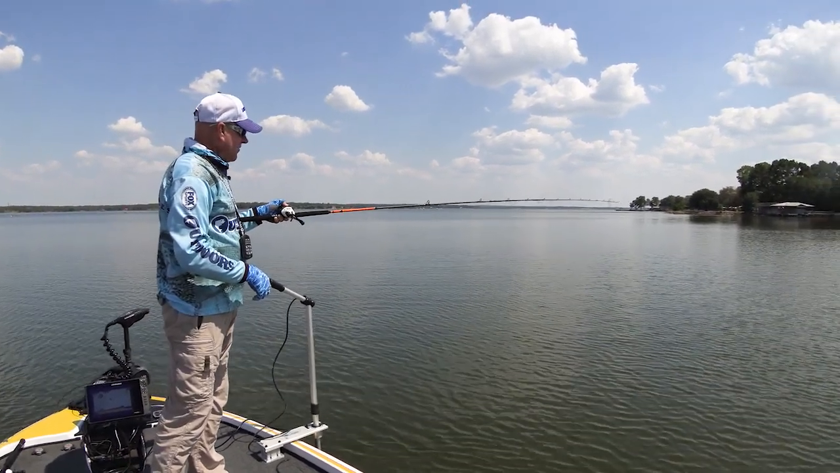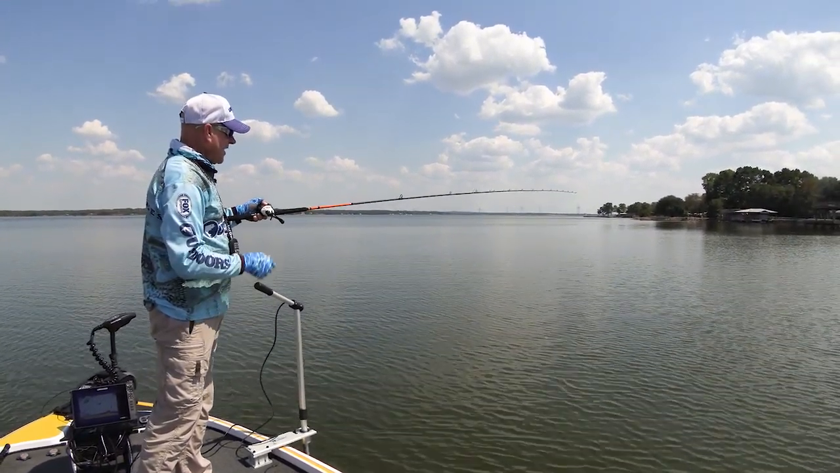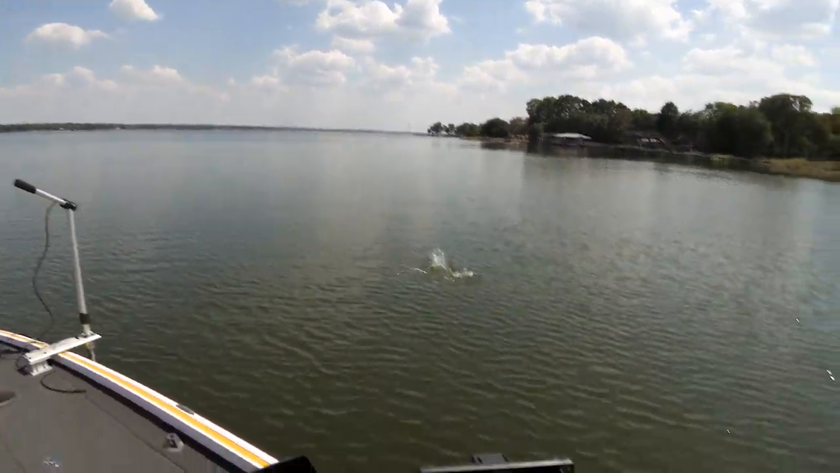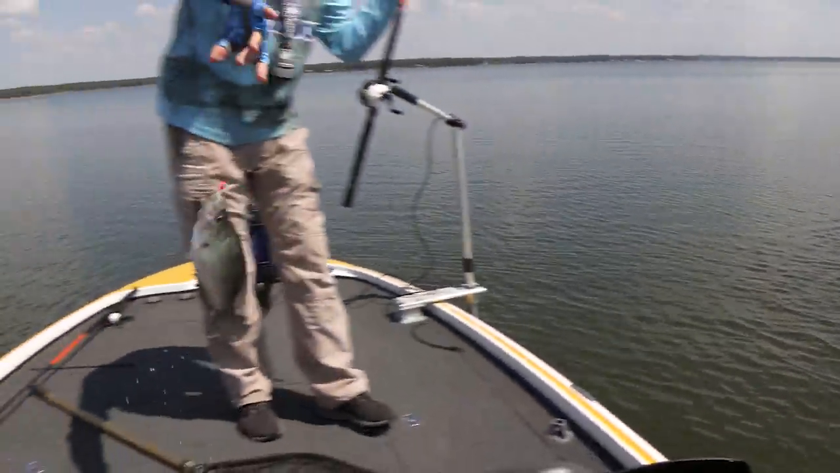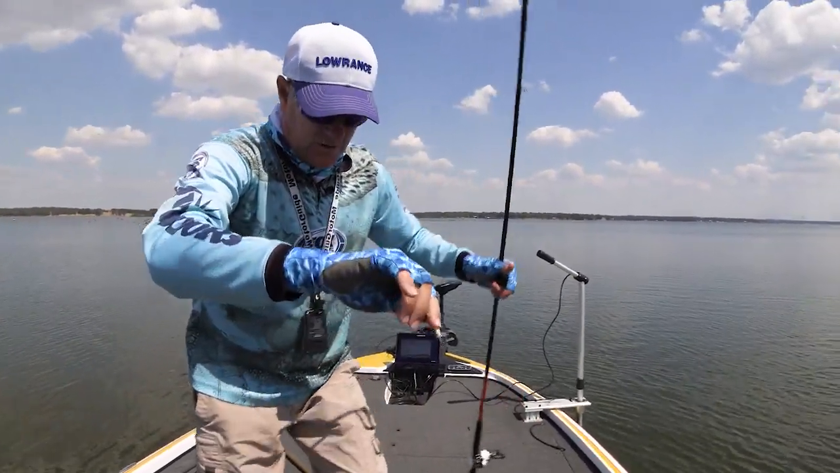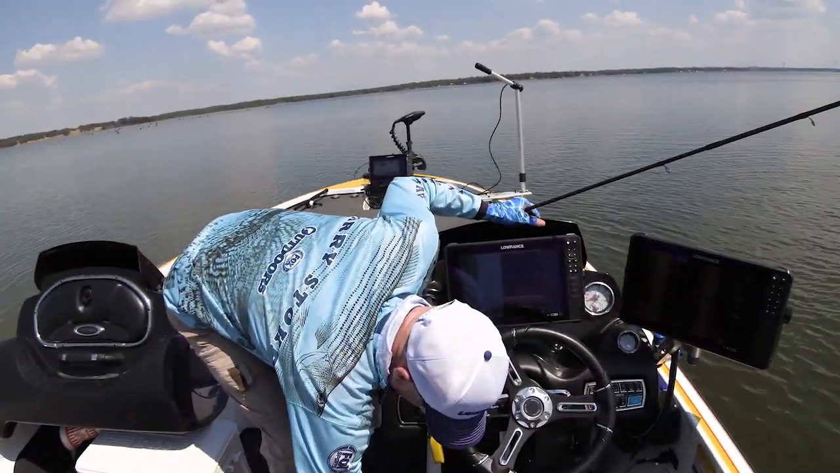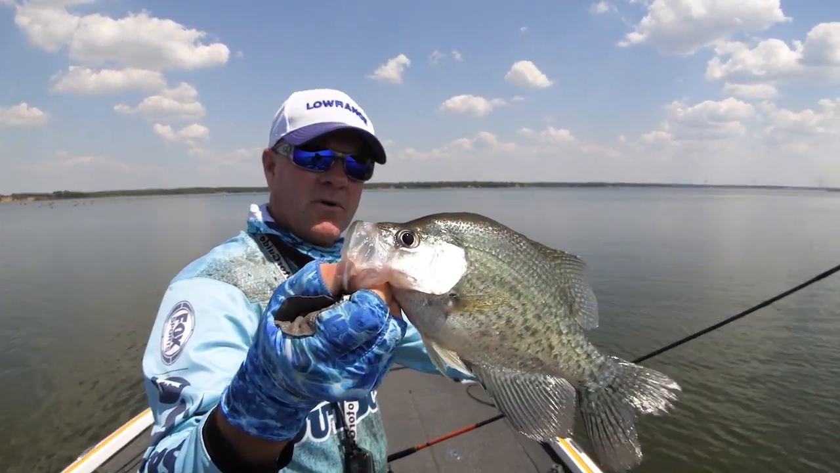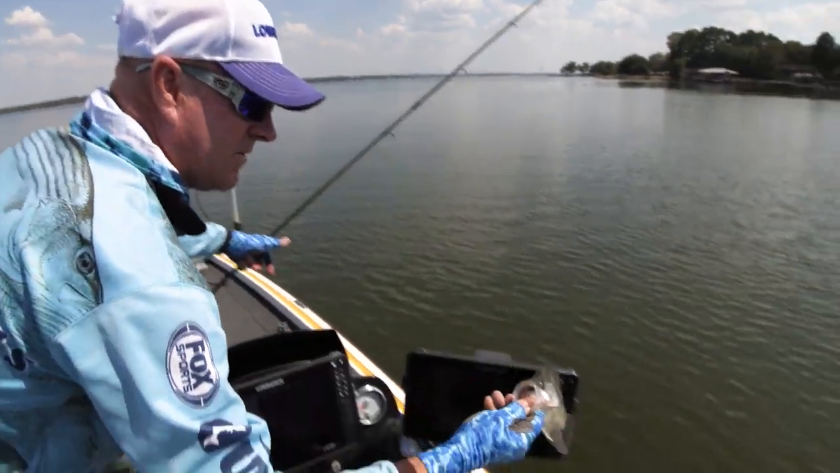that heavy jig down to the bottom and then gently lifting it up off the bottom and giving it a little pop every now and then. There's one. Every now and then you give it just a little pop. That's not a big one, but that's kind of the technique. You don't give it a lot of big jerks and a lot of big hops. That's a good keeper, but not as big as some of the ones we've been catching today.